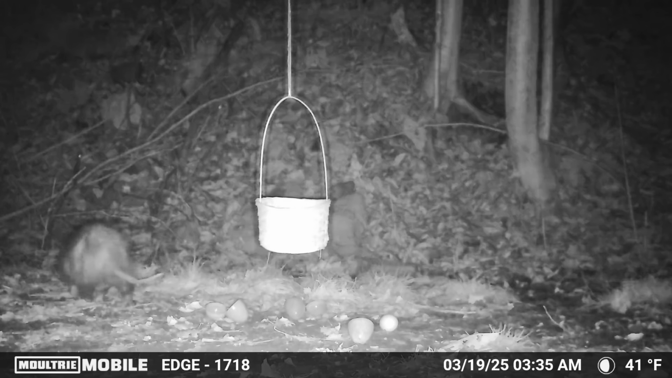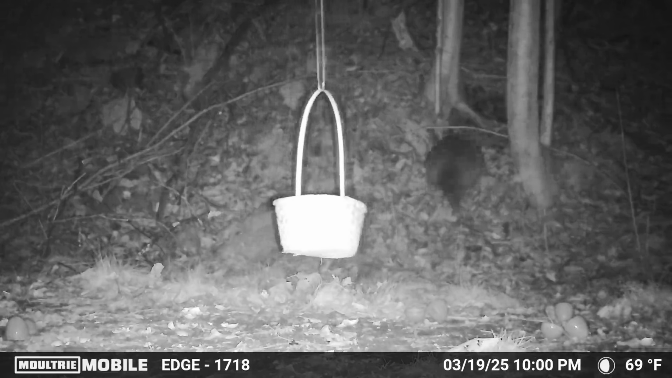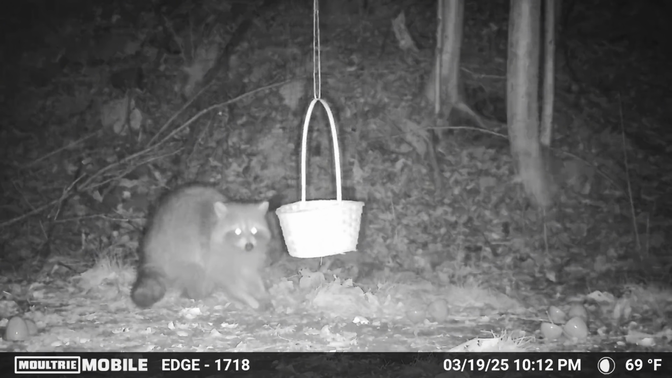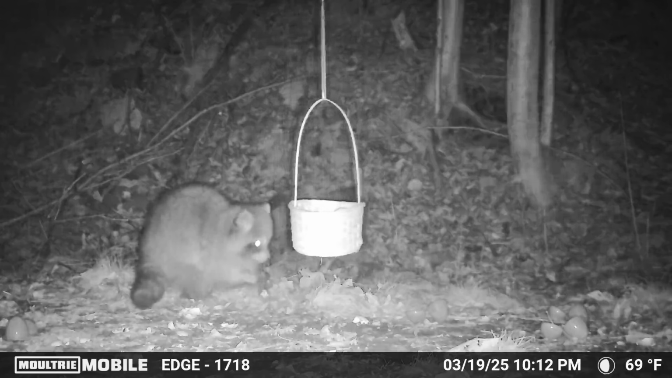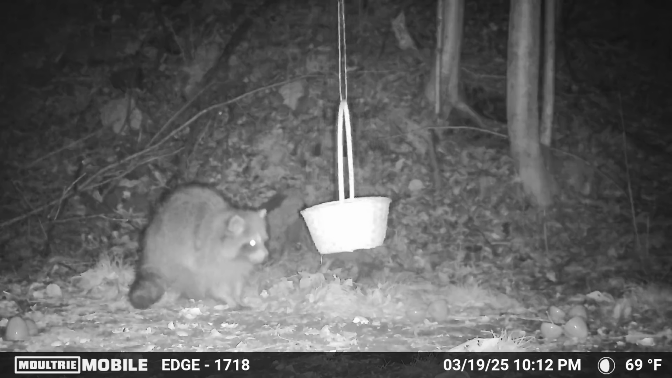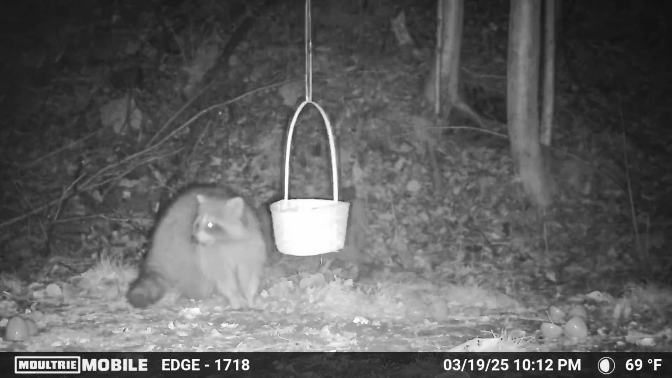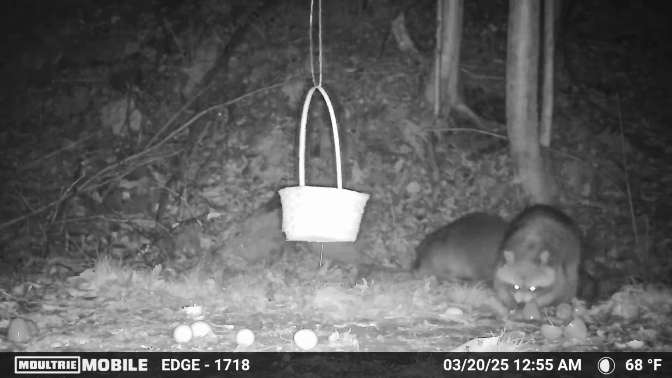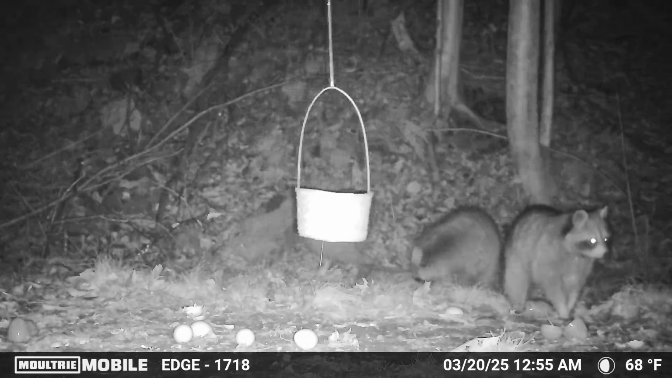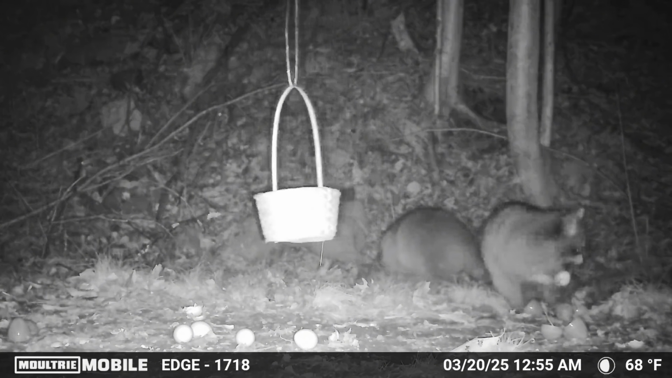I couldn't help but chuckle at this next clip as it almost looks like this raccoon is caught red-handed and he takes off running because he knows he's guilty. I think it's always super interesting to watch how raccoons use their front paws, and here you can see this one playing with a plastic egg, and then he actually reaches down and picks up a real egg, and he turns around and runs away with it.